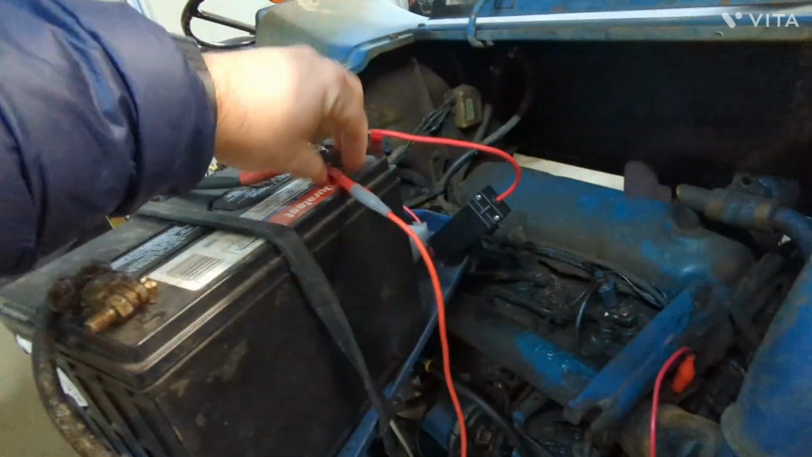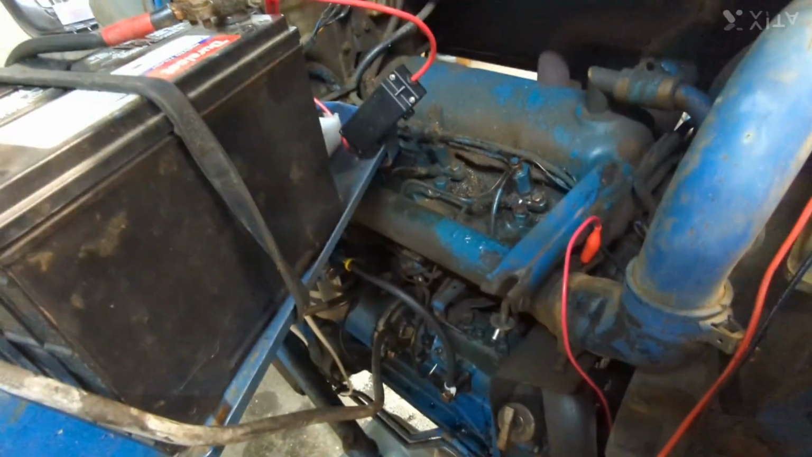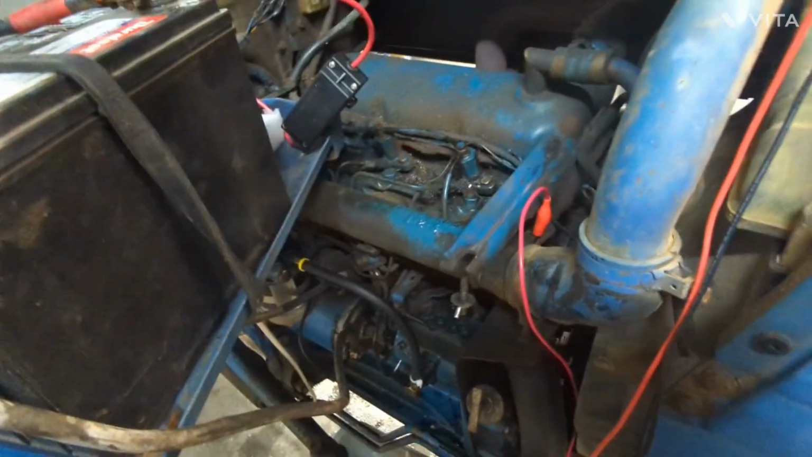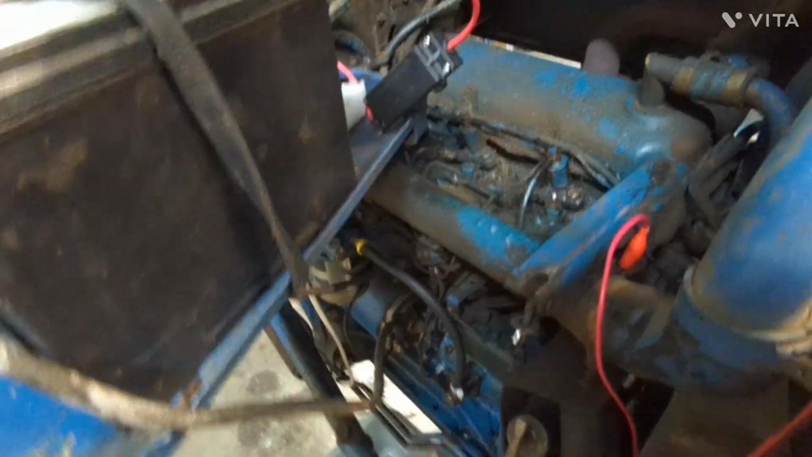Just hot wiring this. I'm gonna disconnect that. Normally I have to crank on this thing for like a minute, and it fired right up using that heater. So I think I'm gonna try to fix it or add a second switch to turn that on.